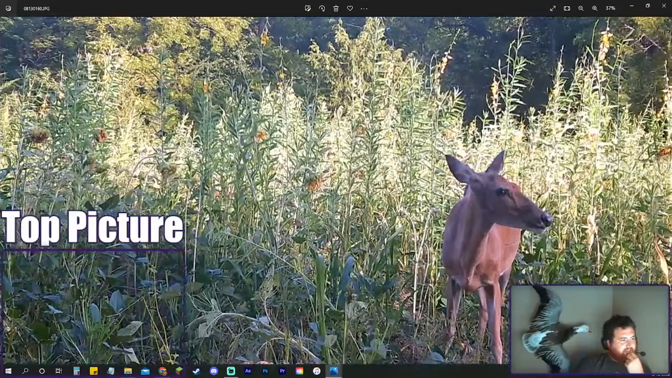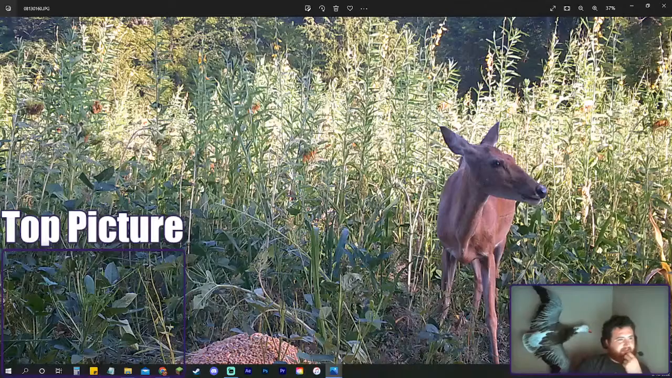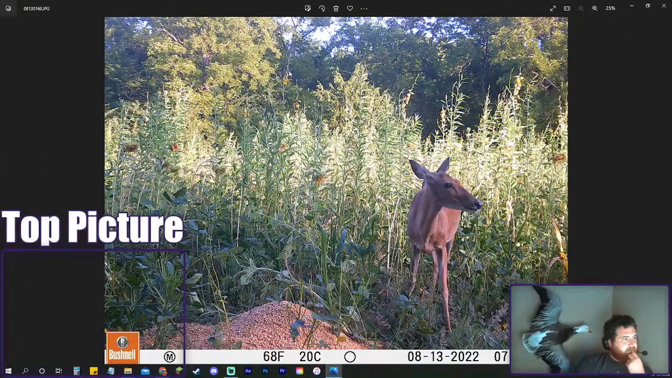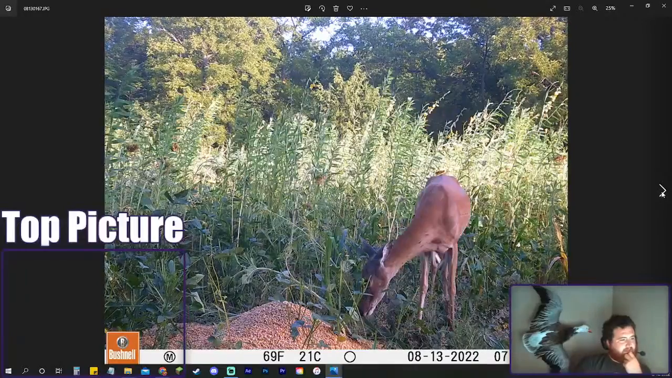Here you can kind of see the sunflowers and cowpeas, soybeans, milo heads right there. And then this real tall stuff with the yellow flowers is sun hemp. Stuff is so thick, super sick. Deer seem to be liking it though.